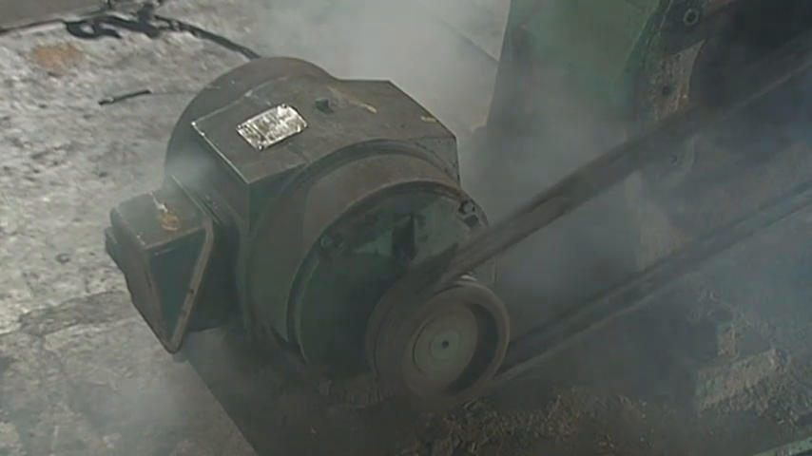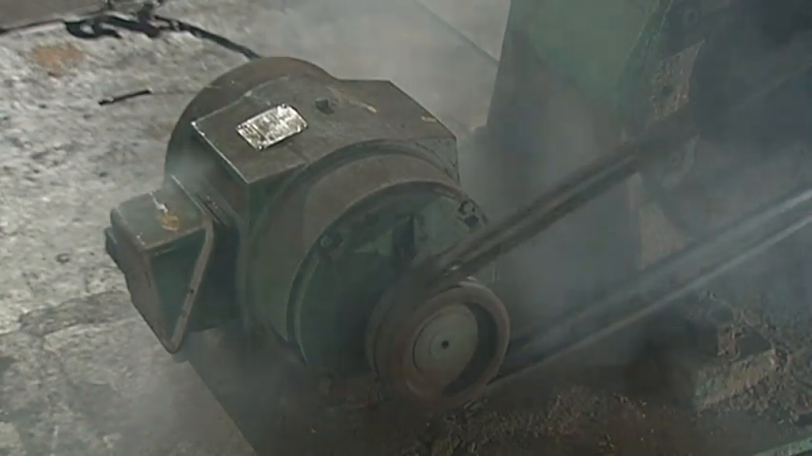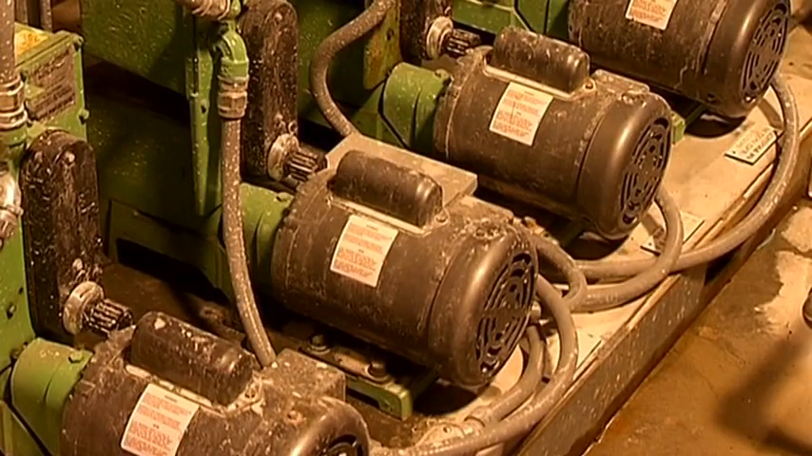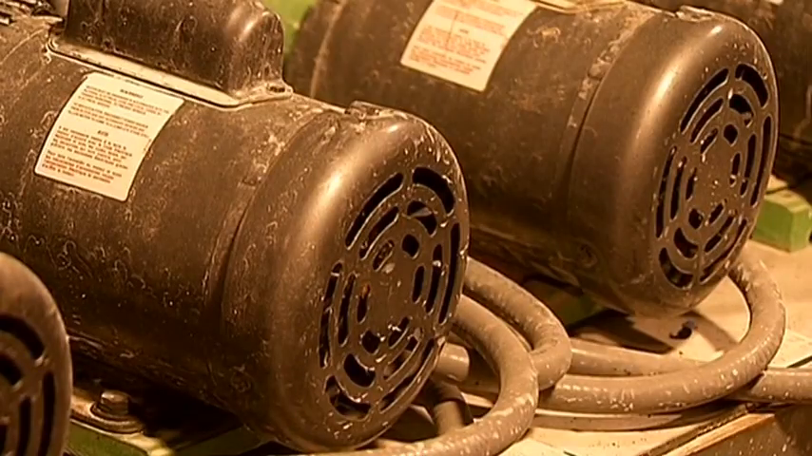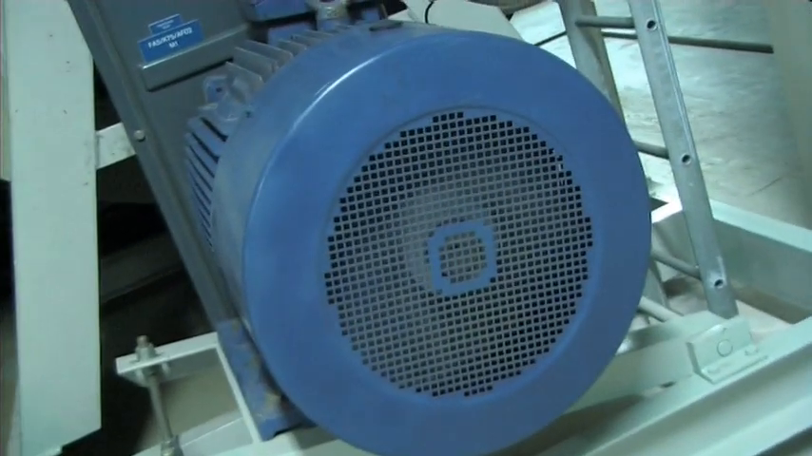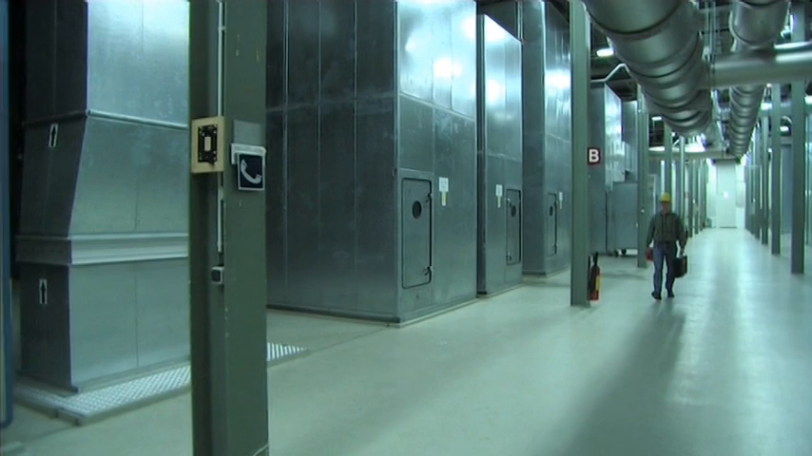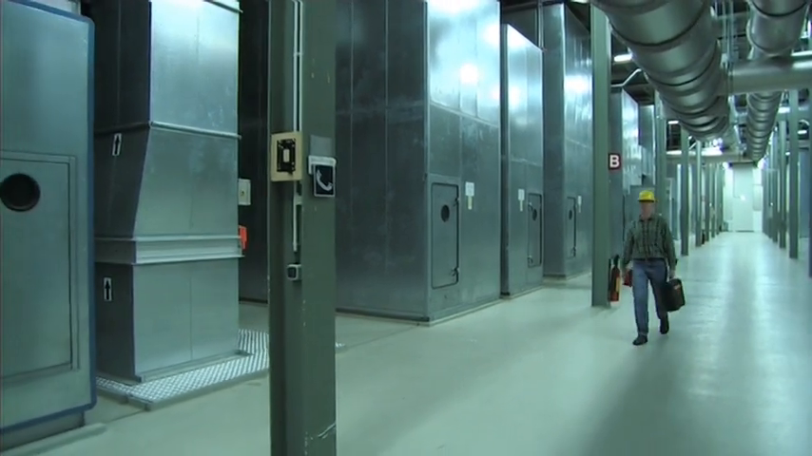Another area where thermography is a maintenance professional's best friend is electric motors. A recent estimate of the number of electrical motors used in industry around the world is over 40 million. And these motors use 70% of all the electricity consumed by industry. So keeping your motors running in top condition is extremely important.